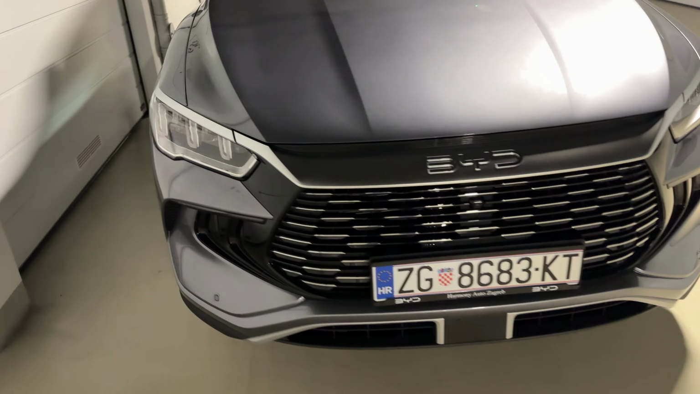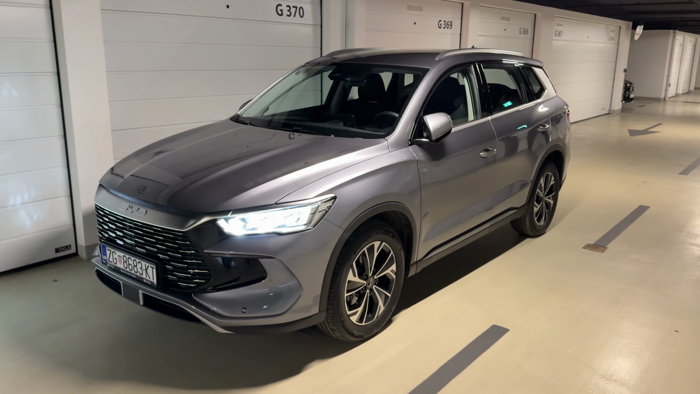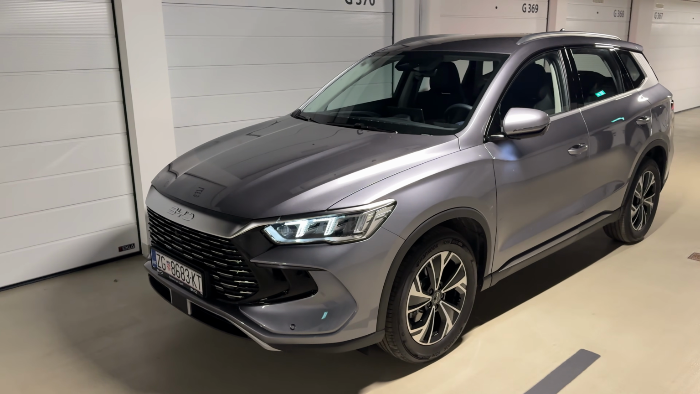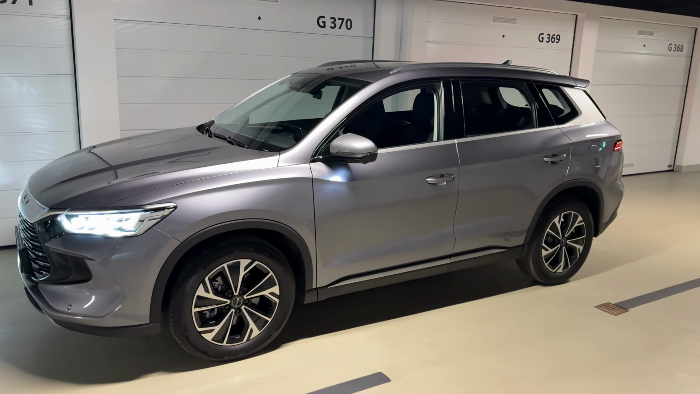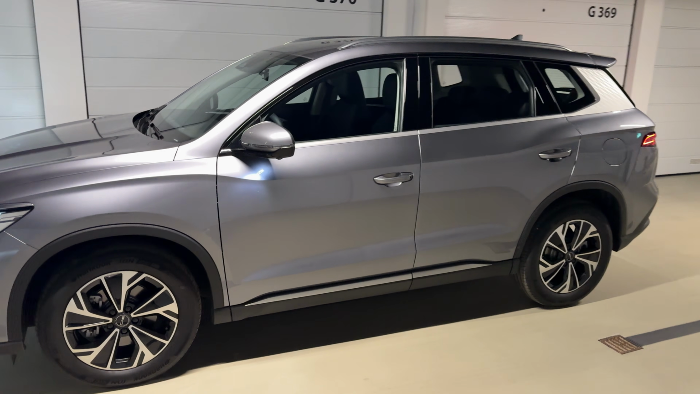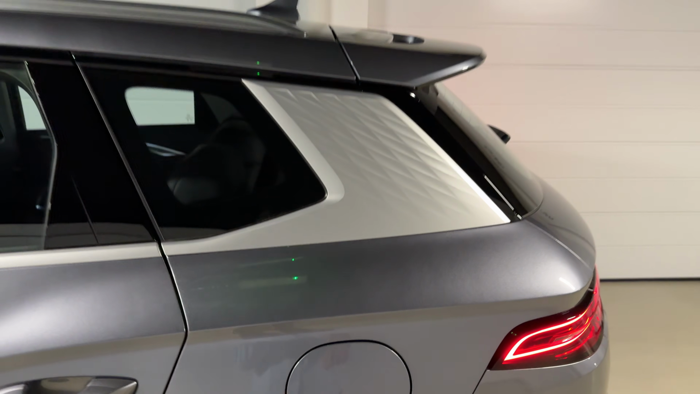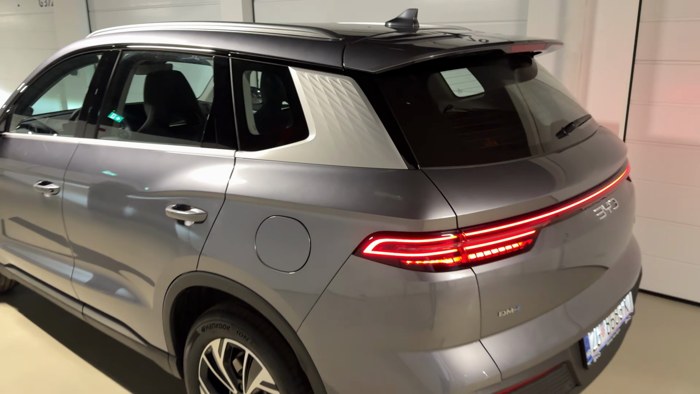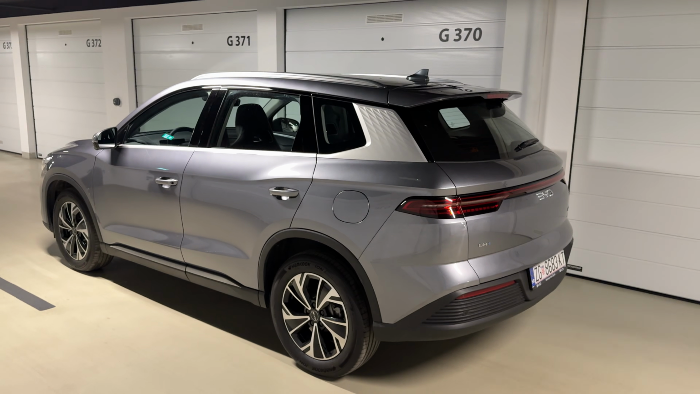You saw how they greet us when we unlock the car, so now I will lock it, and you see also when I unlock it again, the lighting signature, very cool. 18-inch wheels, 4 meters, 73.8 centimeters is the length of the car. Then the D-pillar with a very interesting shape. Look at this. The pattern is very cool and also makes the car look like it's got a floating roof.